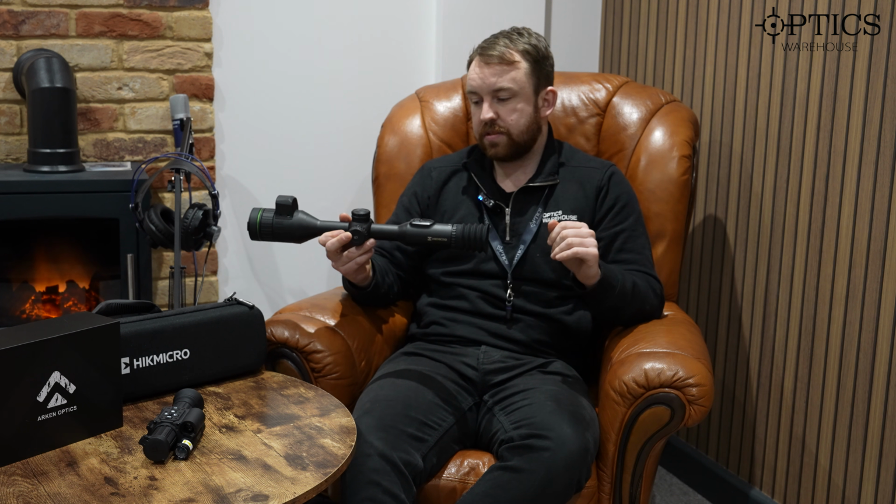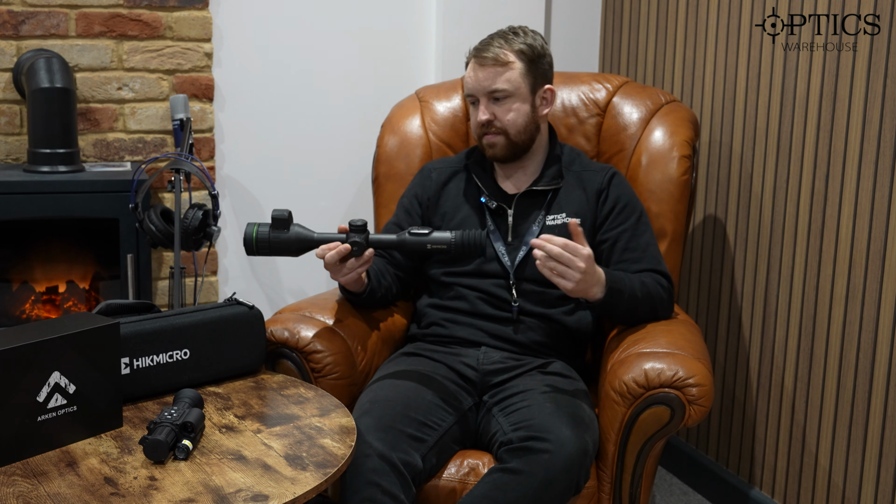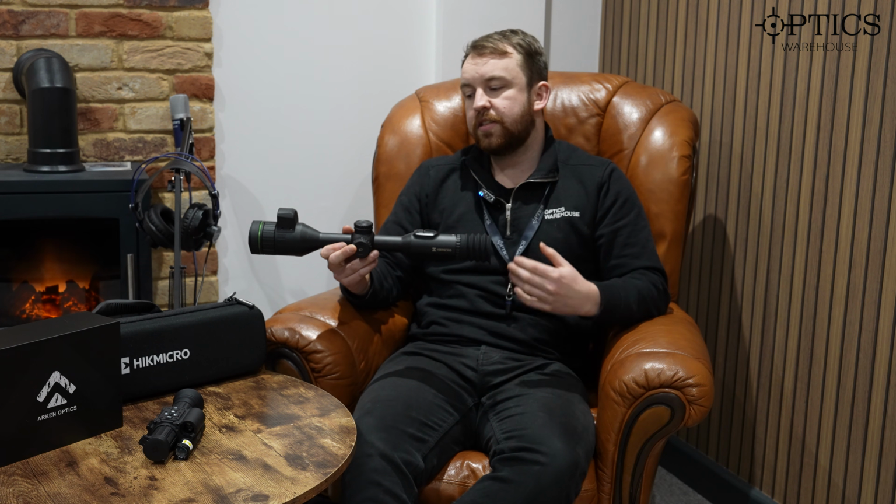Internally, you've got a half moon / square display with a nice wide field of view, giving you that all-round image, as well as the twilight capabilities that the previous Alpex had. So it's what you had previously, but improved. Of course, the big thing, if you buy the laser rangefinder model, is the 1000-meter laser rangefinder with plus or minus 1 meter of accuracy, all with a ballistic calculator inside as well.